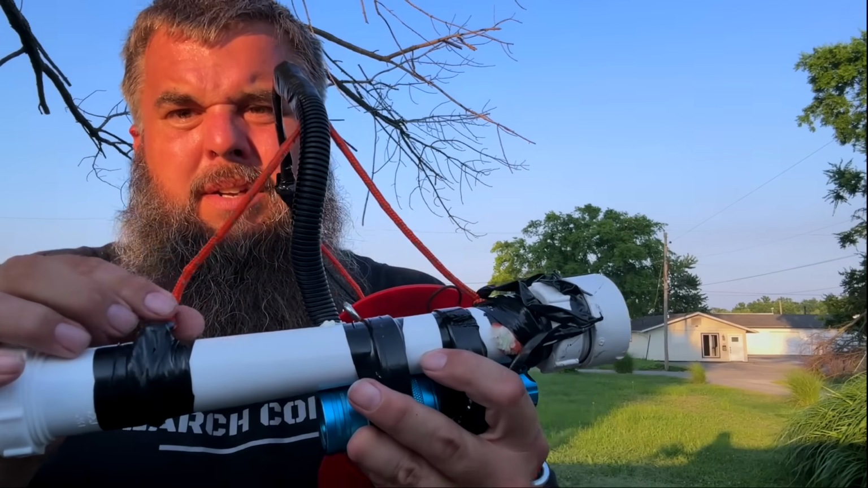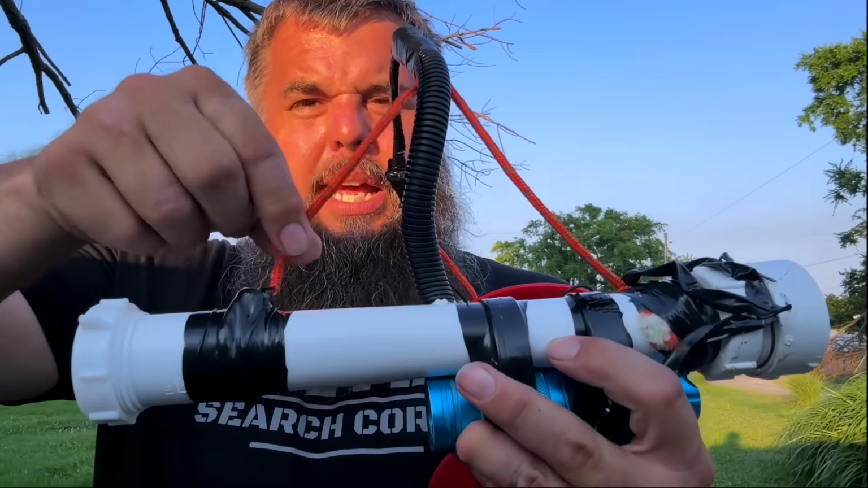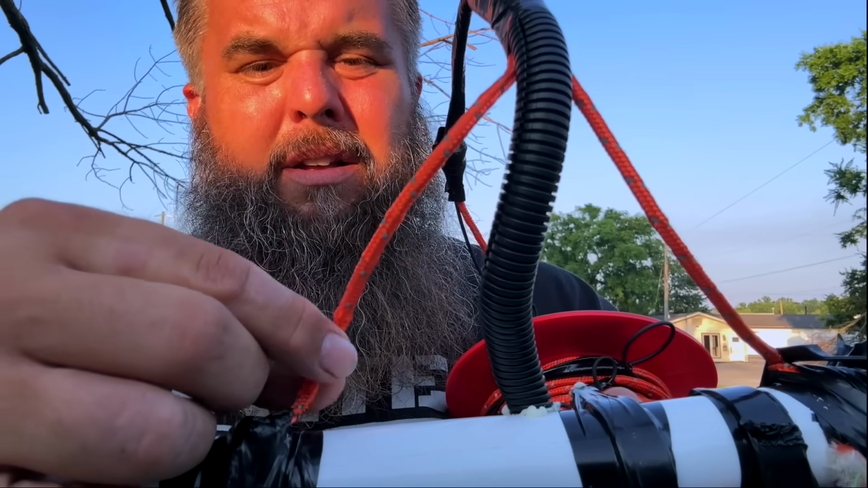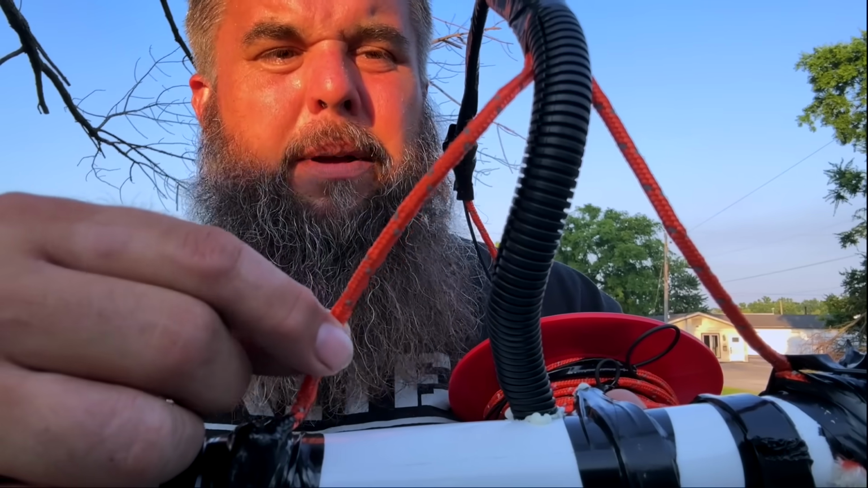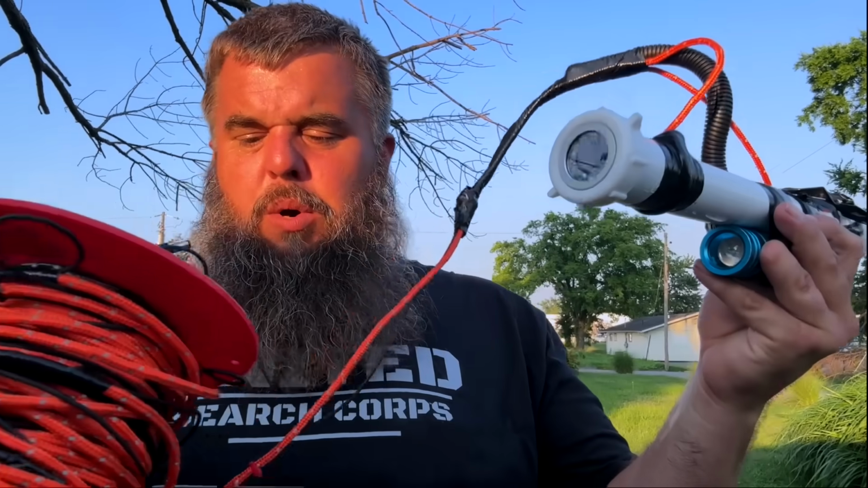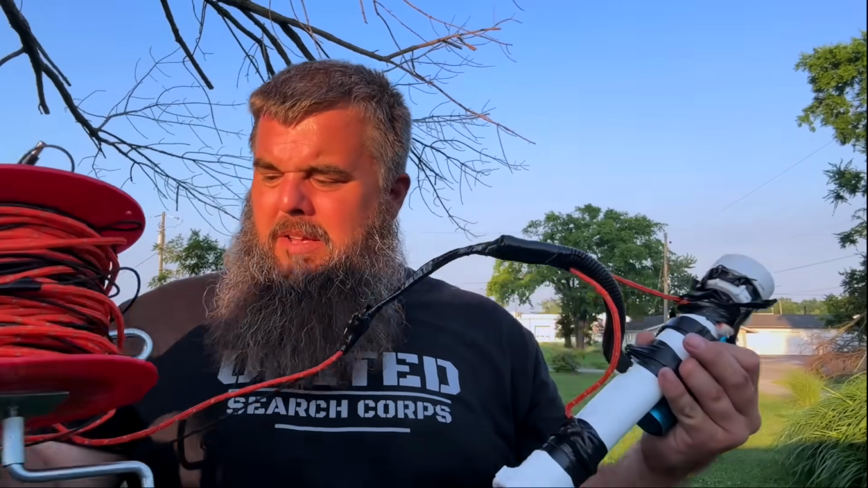I also spooled this out and connected it. It's almost like paracord, but it's not. I got it from Walmart. It's just really thin rope all the way up, with taping it every so often so it doesn't get caught in there.